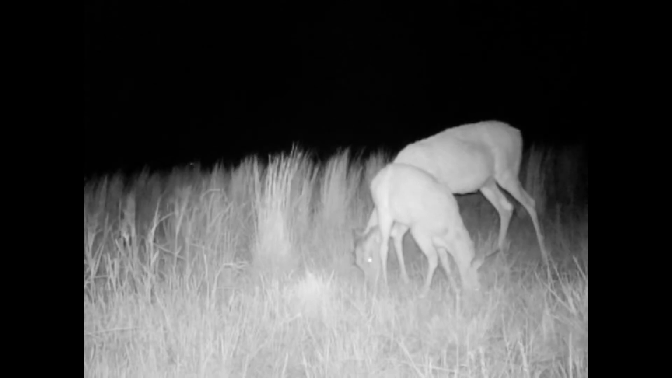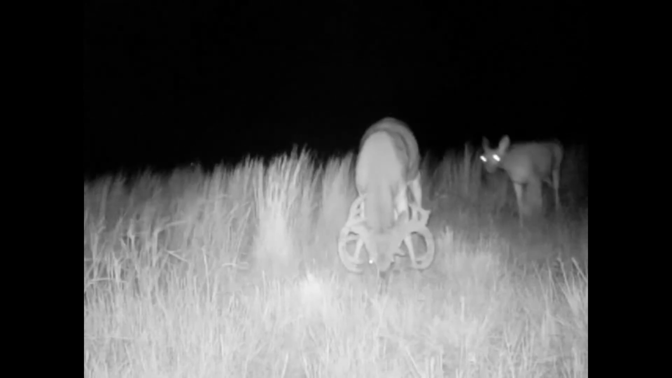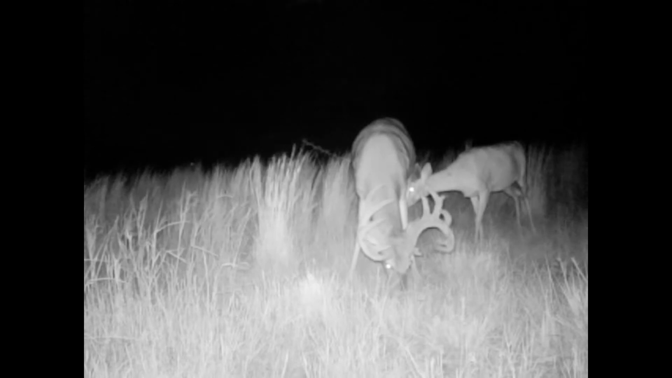Another doe. I had quite a few more does on this time. They're all skittish. Everything's still coming in at night, hardly anything during the day. And there's Tumbleweed. He's back. You can see the crab claws I was talking about. Better picture right there. He's got crab claws with the kicker.